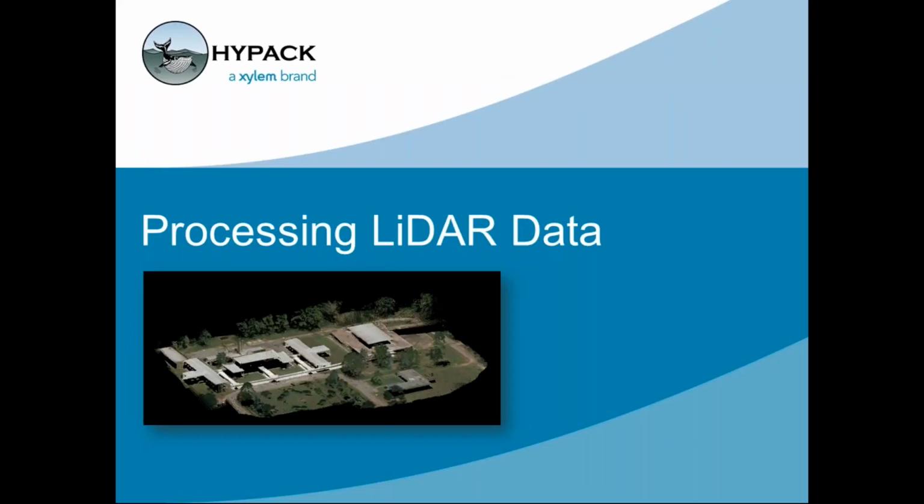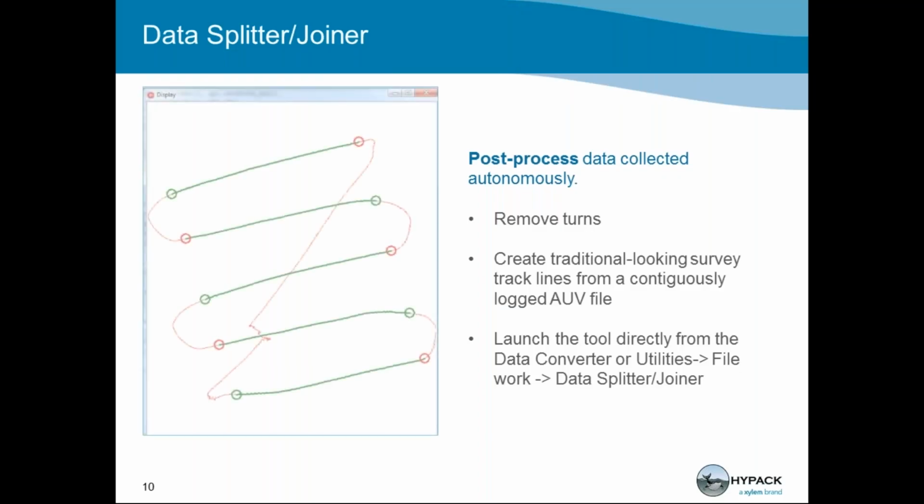Now I'm going to talk you through a brief description of the tools available to you in HYPACK to process your LiDAR data. One of the first things you might want to do is use our Data Splitter and Joiner tool. It's accessed right through our shell under the Utilities tab.